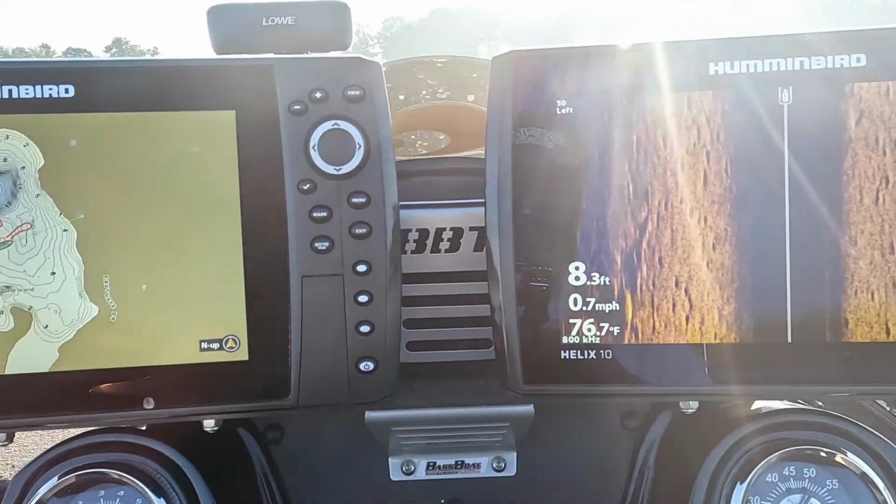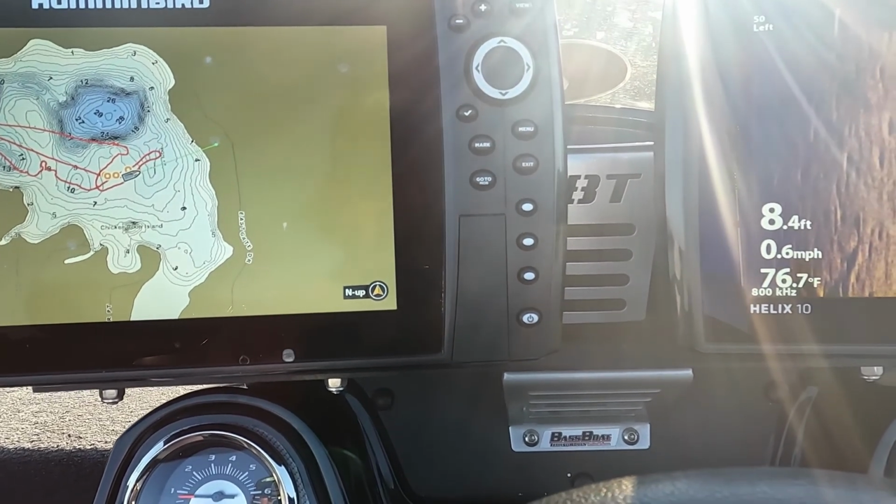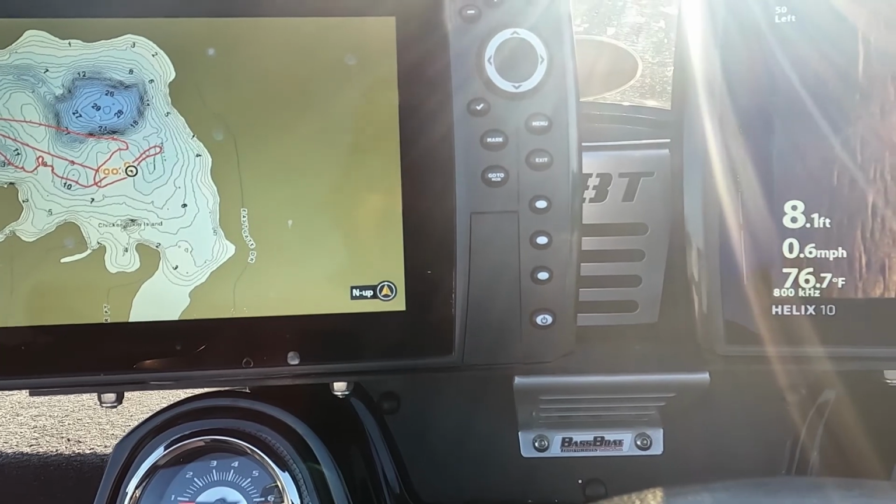This is why I like running 2 screens. I don't have to keep switching back and forth between mapping and side imaging and down imaging. I can run just these 2 screens and never have to switch, and I don't have to split a screen and lose the resolution on your picture, stuff like that. It's helpful. It's expensive, I know. A lot of this stuff came over from my old boat, so I didn't have to buy it again. That's why I wouldn't have it if I didn't already have it before.